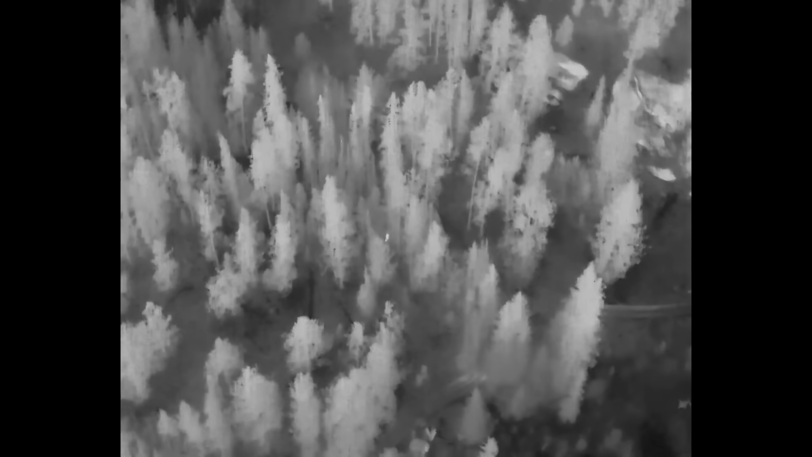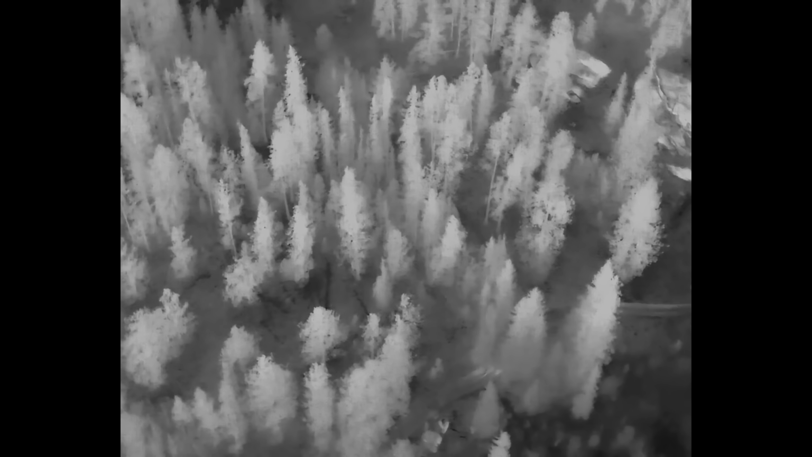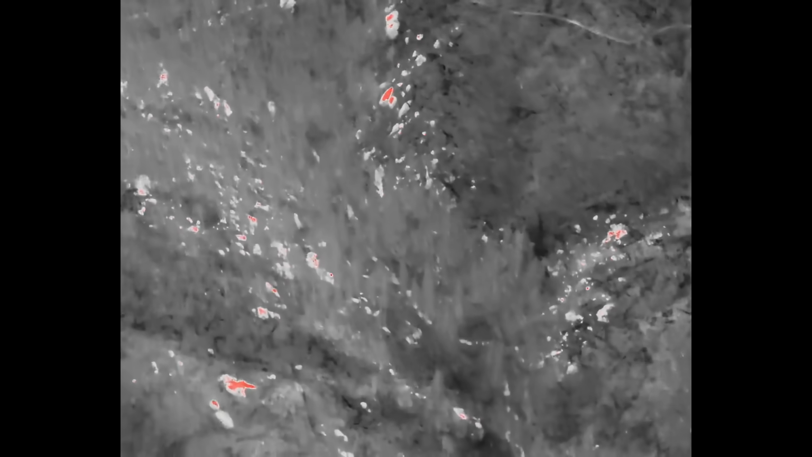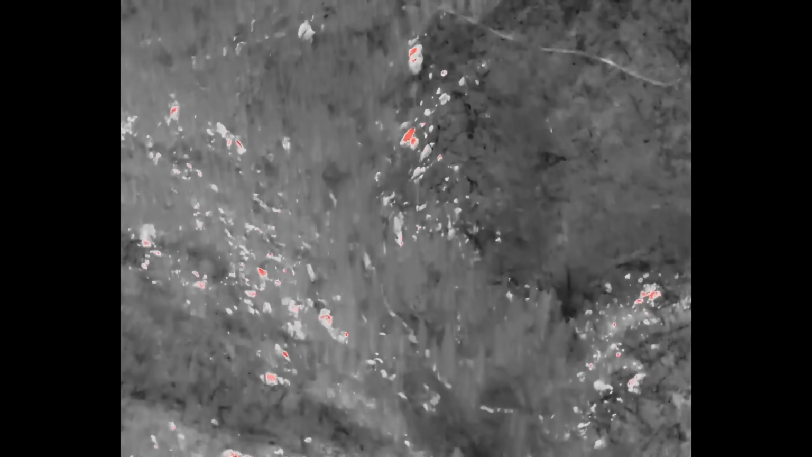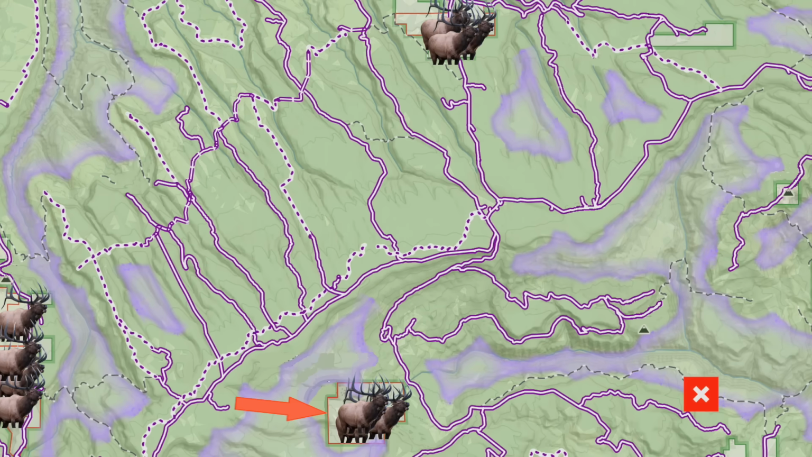So I immediately started running detailed search patterns around her, tight spirals, expanding circles, systematic coverage of every piece of cover within a reasonable distance. I was convinced that where there's one elk, there's got to be more. But after extensive searching around the cow, I came up with nothing, not an additional heat signature. Everyone I talked to before starting this kept saying the elk have moved into small pockets of private land, and that's where they're hiding. So I decided to investigate this theory.